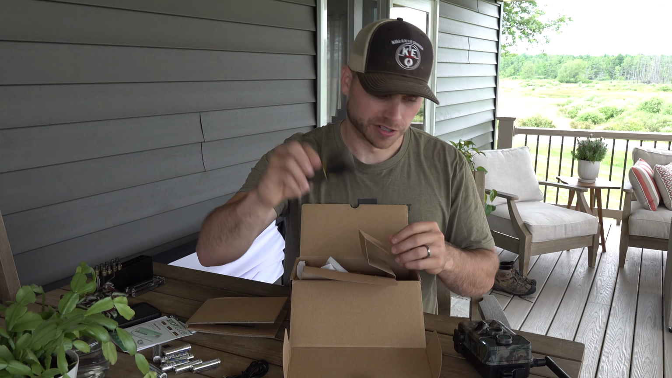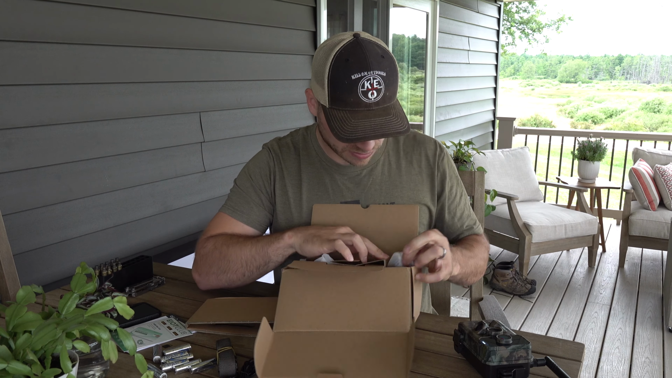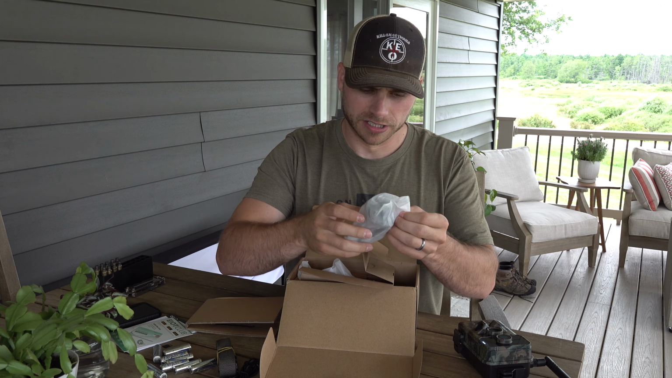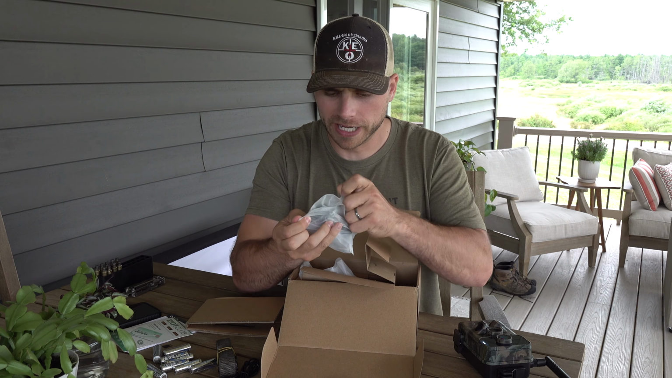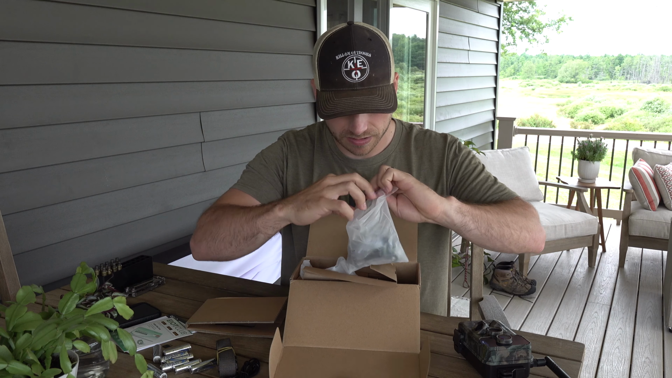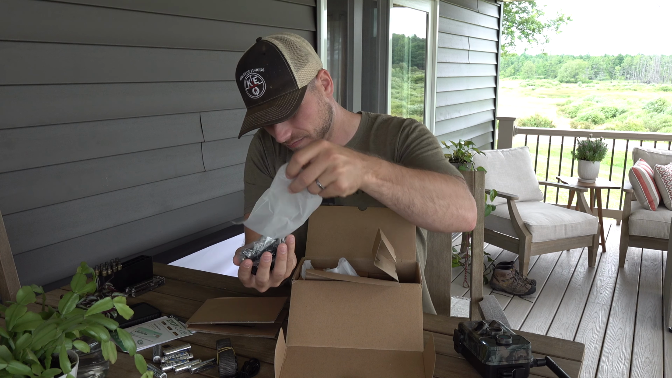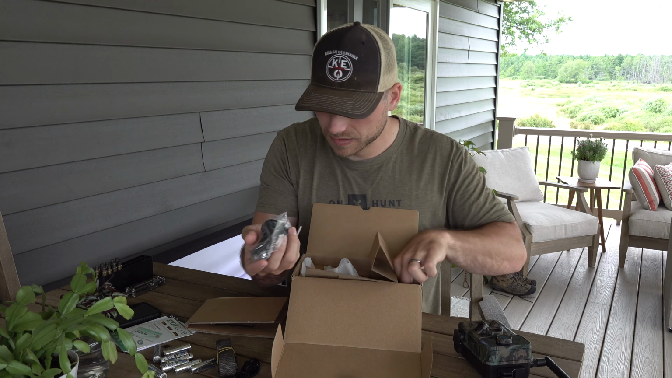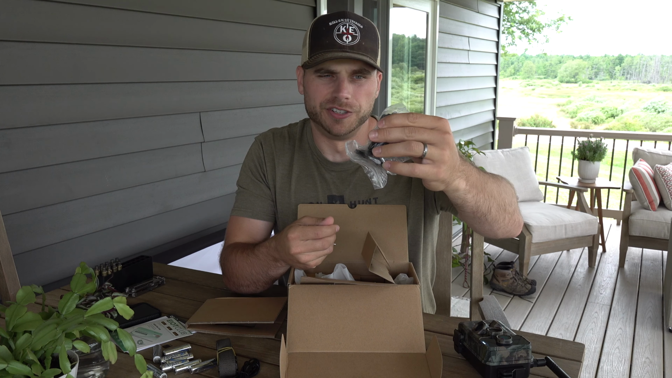Okay, and then for your accessories you have a tree strap. And then you've got a mounting bracket right here in this little bag. So here's a mounting bracket for your solar panel.